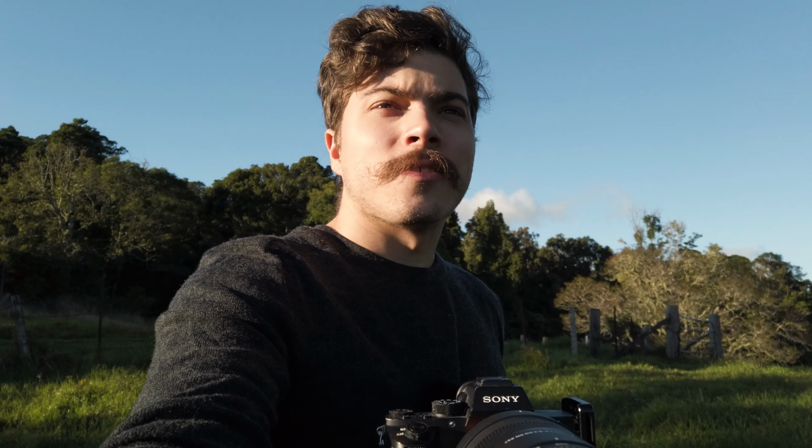Found a pretty interesting composition, a little better than what I was expecting to get this morning. I was just throwing on a telephoto lens and tried to make the most of that little bit of fog we have coming up from the valley. So I just pointed it off in the distance, down at the valley, and I actually like the composition more than I expected. So I'll show you what I've got here.